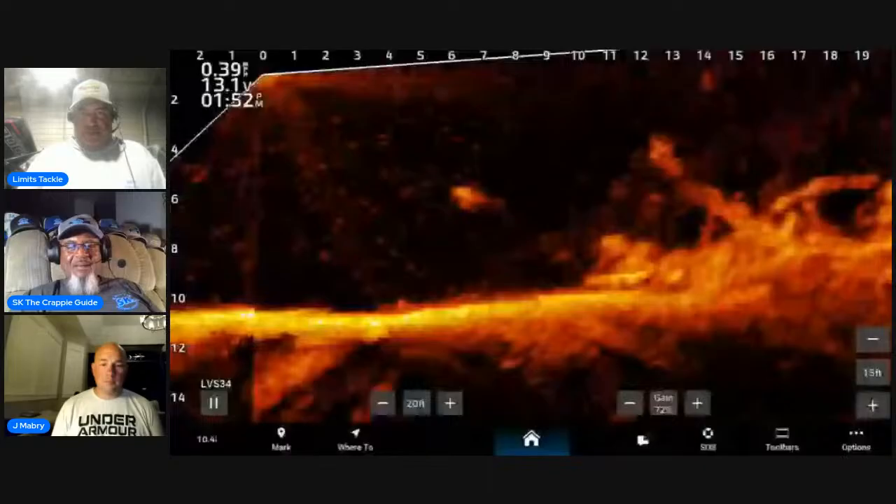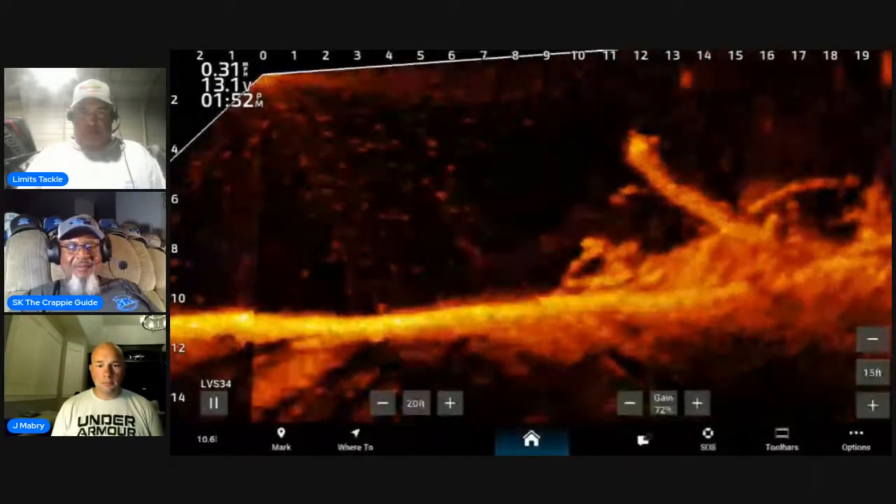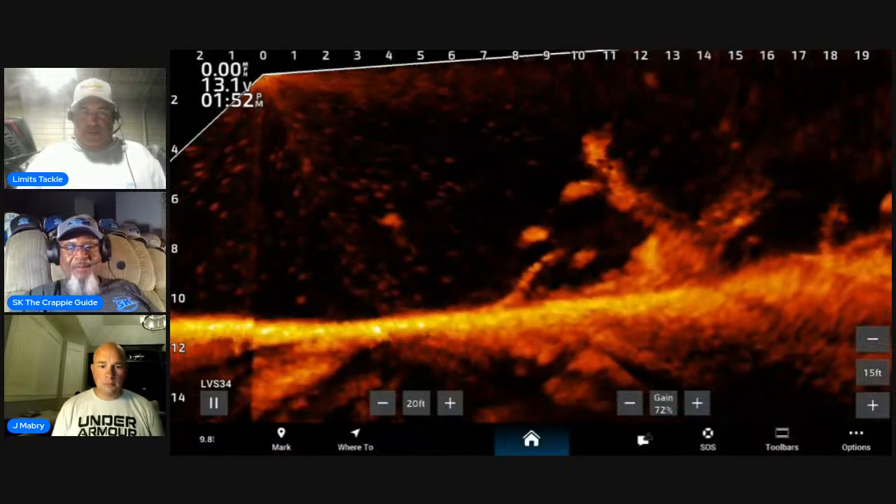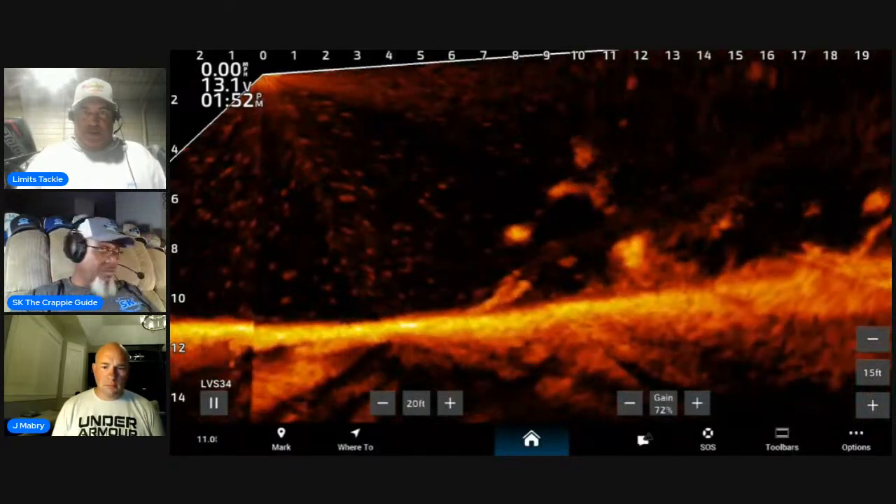Man, I tried to find that other recording. I wanted to play it, but I haven't been able to pull it up, and this is not it. There was another recording where you could see some thermocline right there, but I can't find it on my phone.